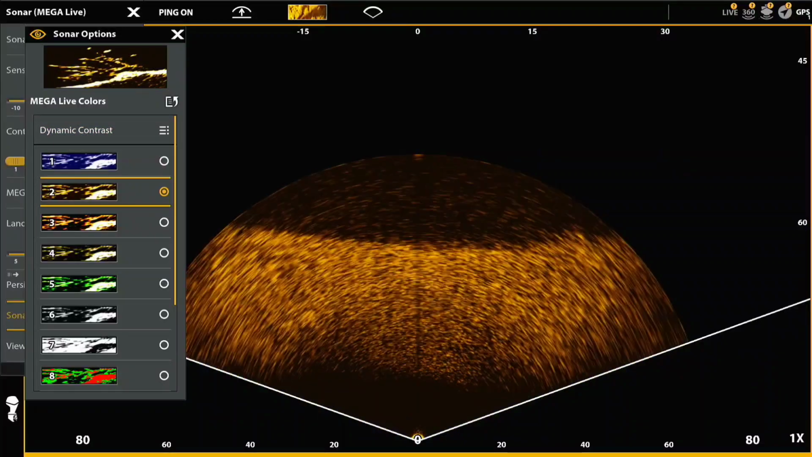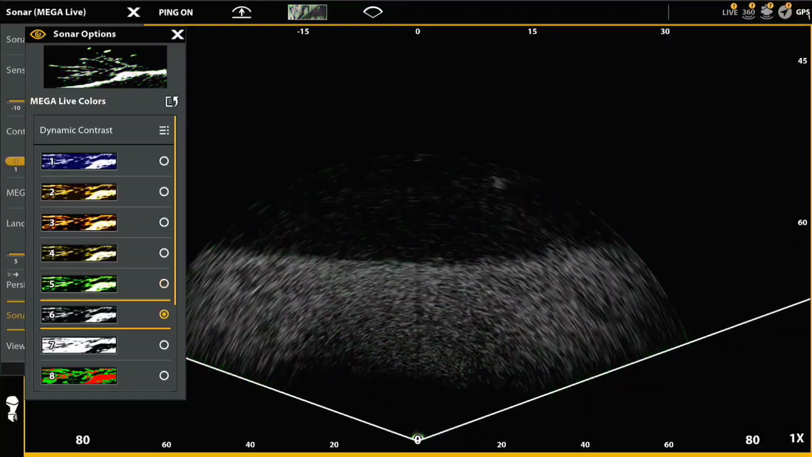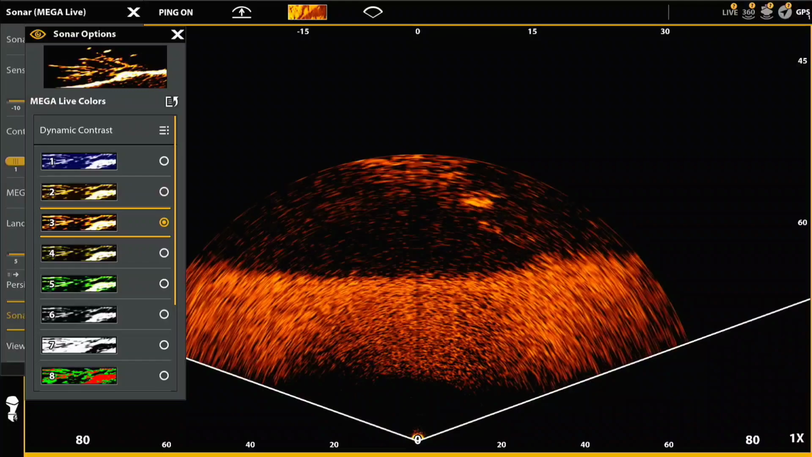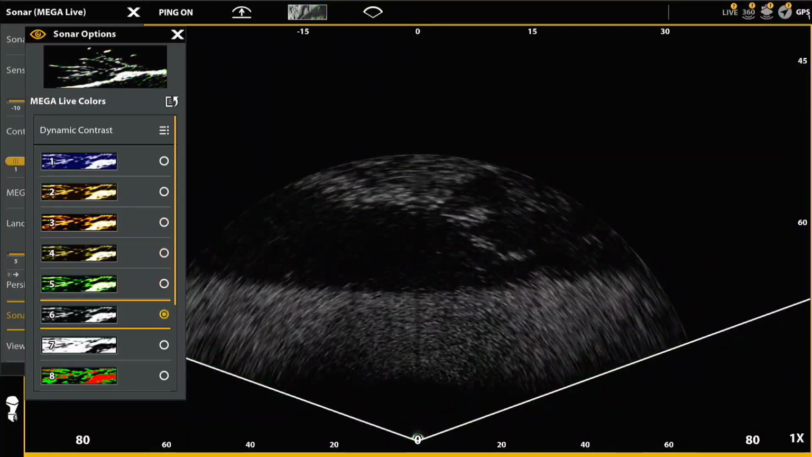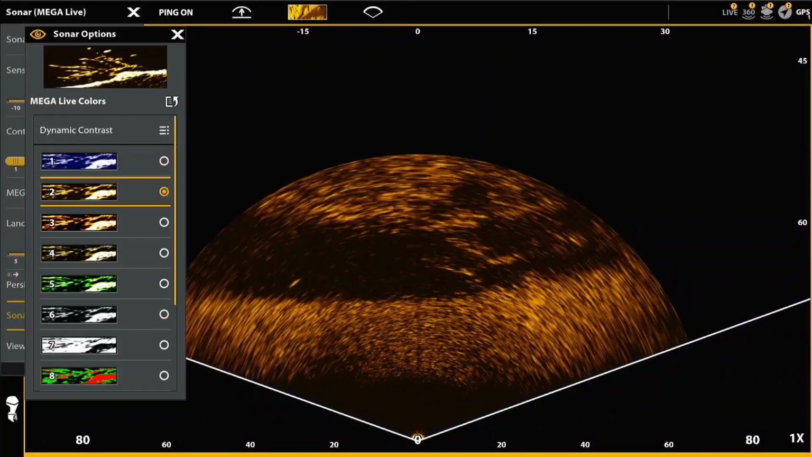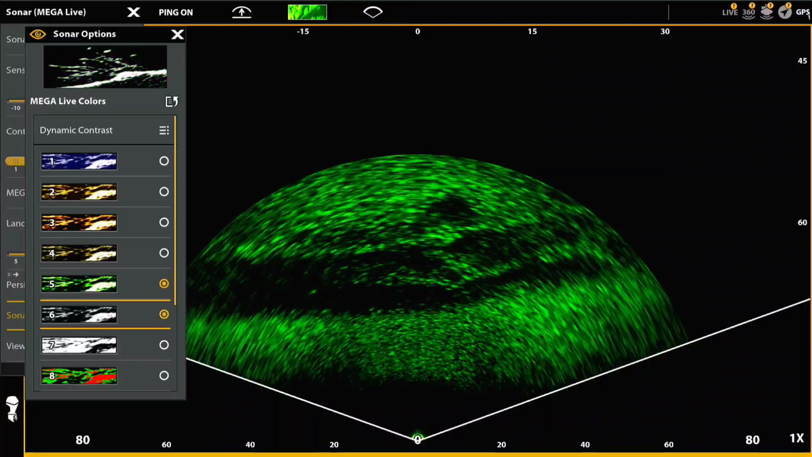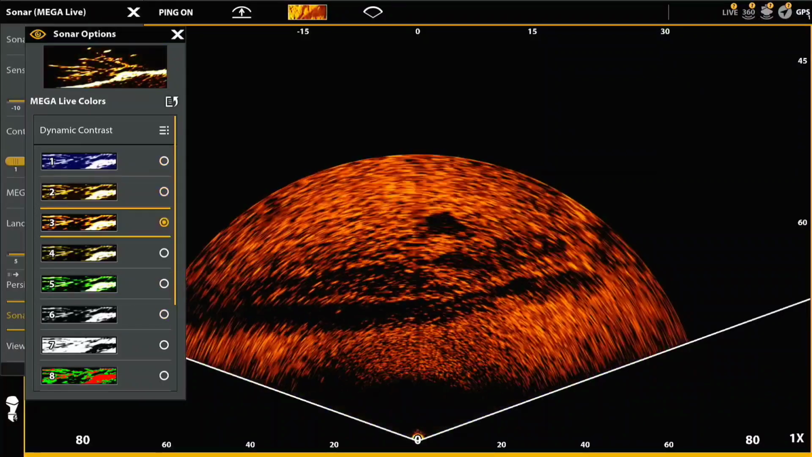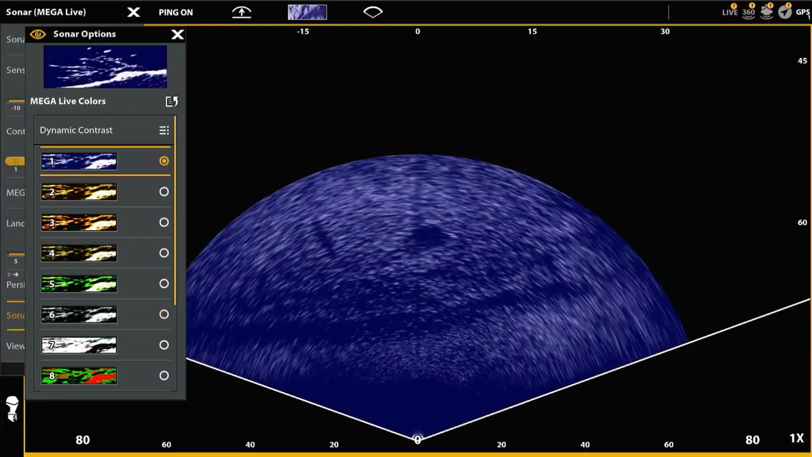And again, these are, I would say, the more traditional ones that people tend to use a lot. Color palette 1, 2, 3, and 4 are ones that people typically use for side imaging, for down imaging, etc. And they have value here as well. You can see the fish coming across the depression. Different ones, again, have the bottom more blown out. Here comes the shadow across.